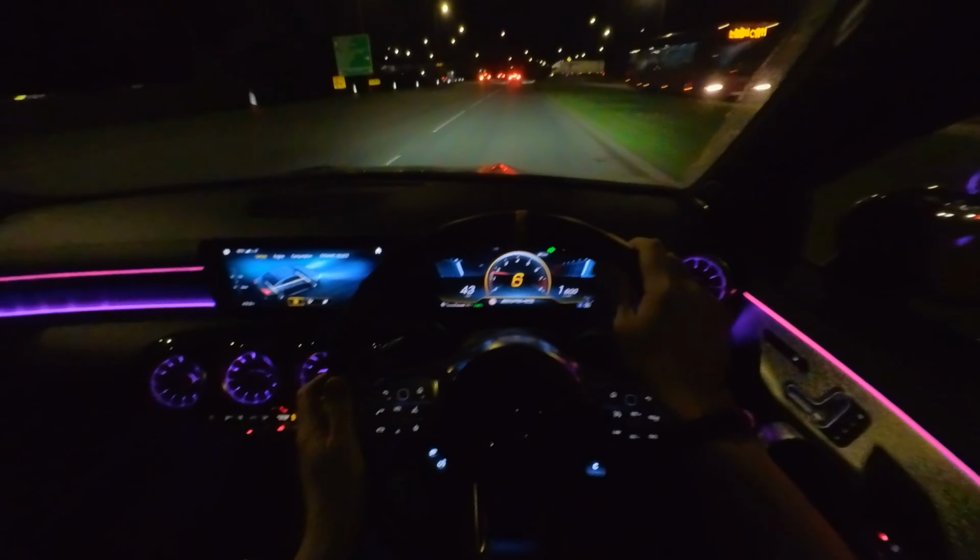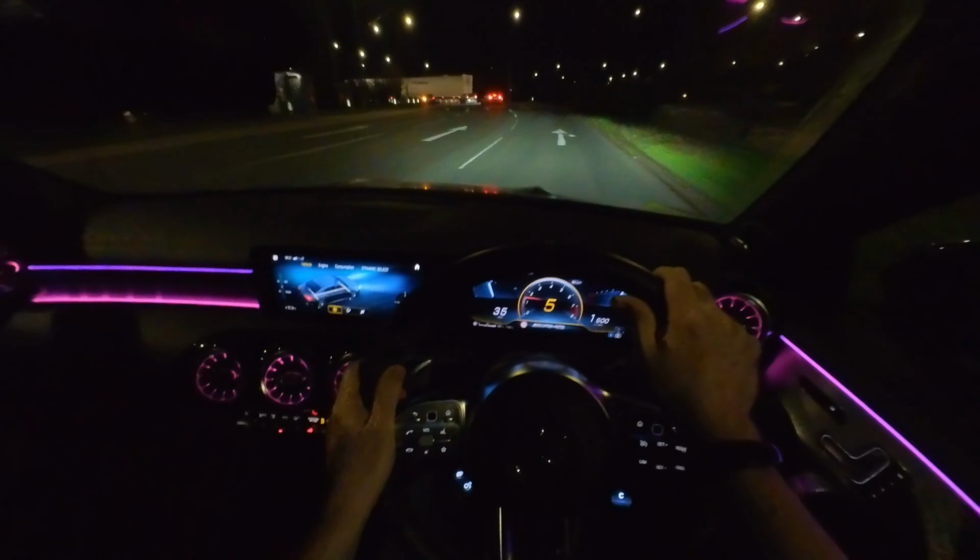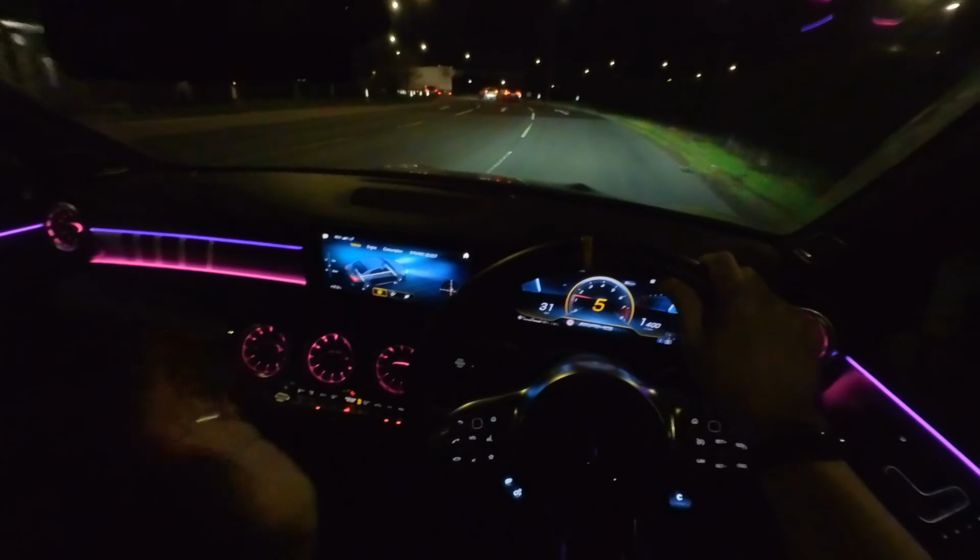And if you haven't noticed already, today we are doing a night drive in the CLA45s with the gorgeous ambient lighting. I hope this comes through well on the camera. We're basically going to do a little drive around the lovely roundabouts of Milton Keynes, in race mode of course, with the ambient lighting. Then I'm going to show you a few different colours and colour schemes and settings, but we're in comfort mode right now and we're going to go straight into race mode as soon as we've got past this roundabout.